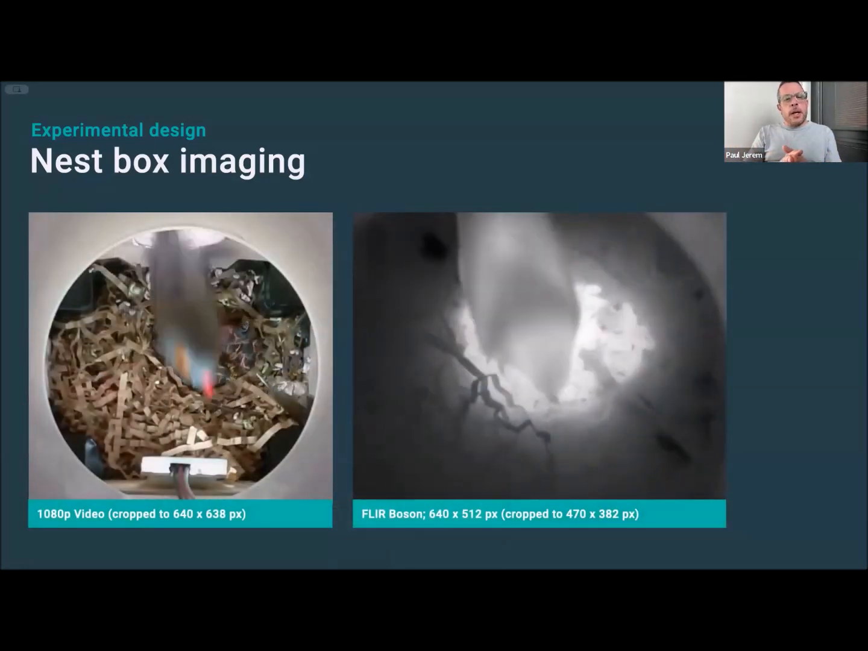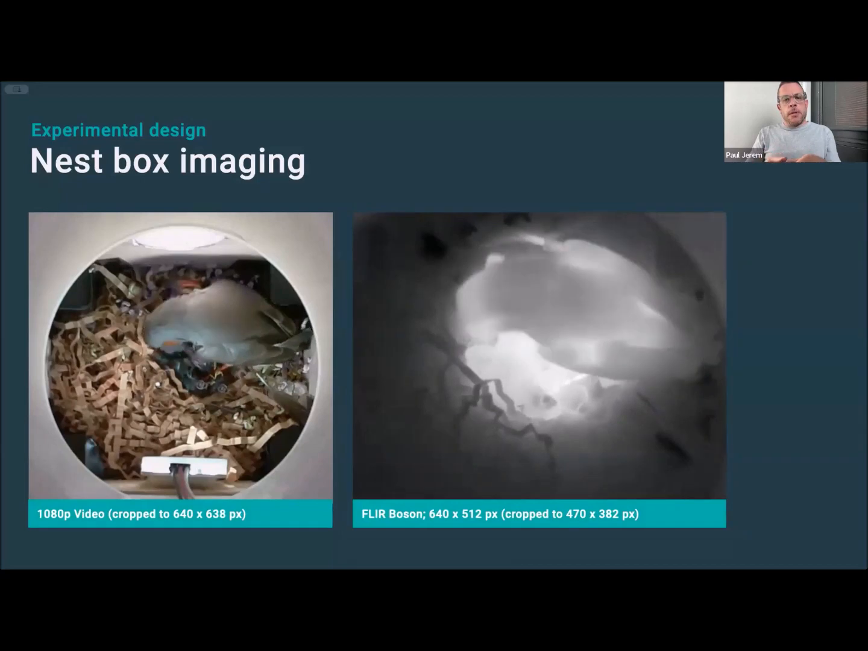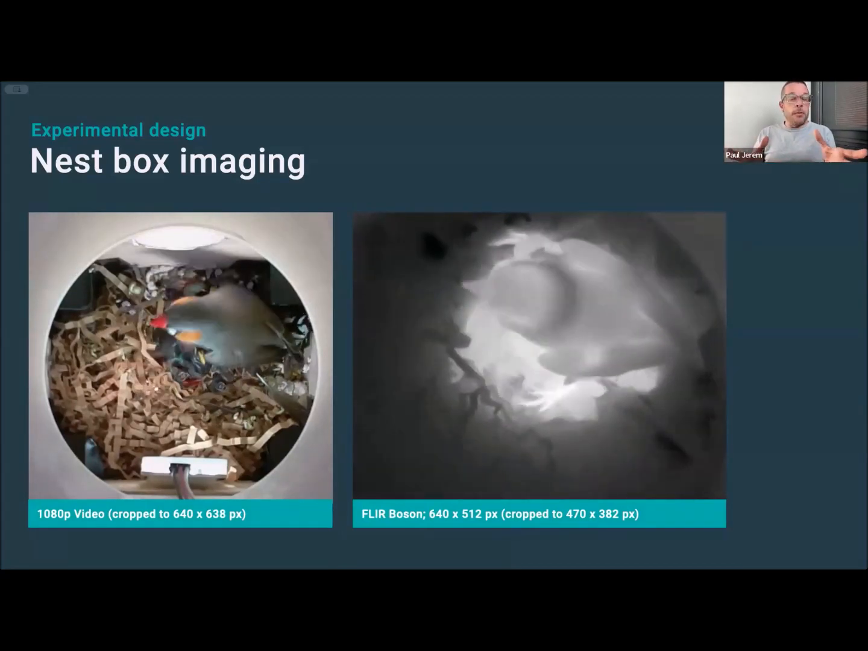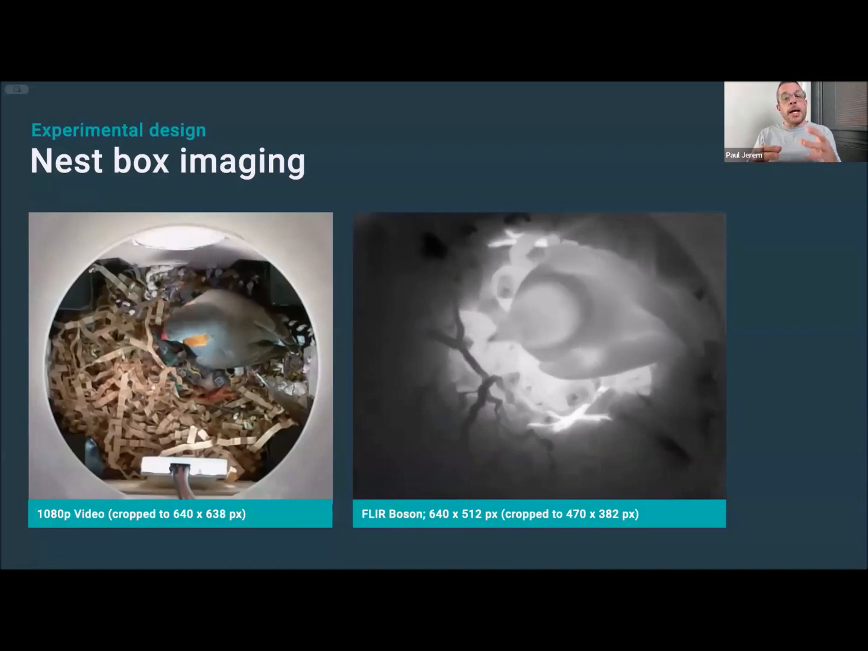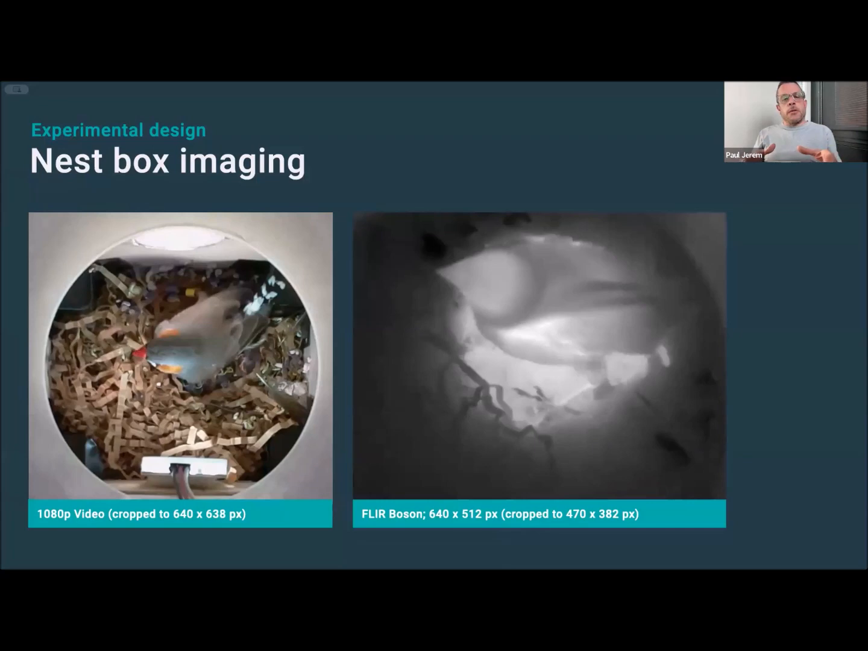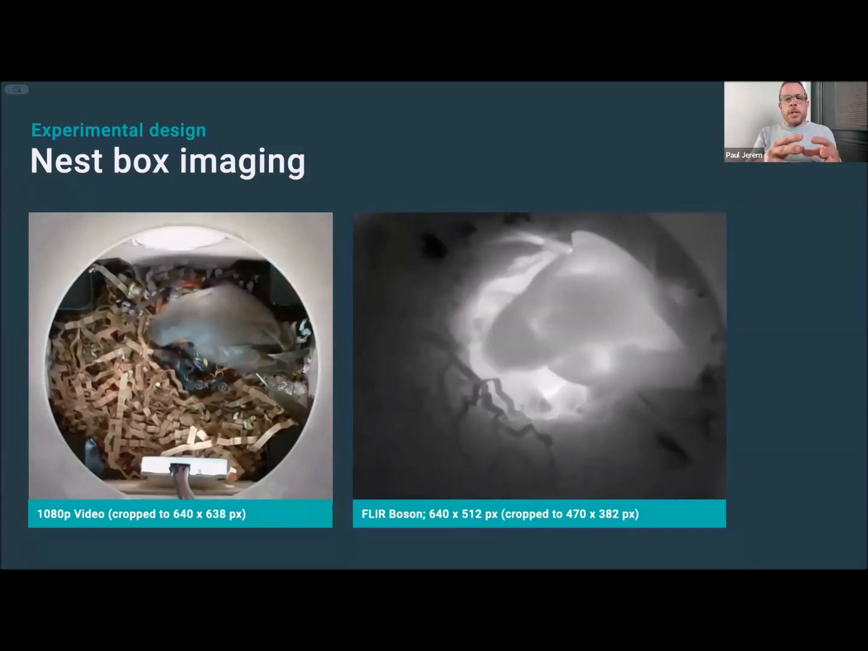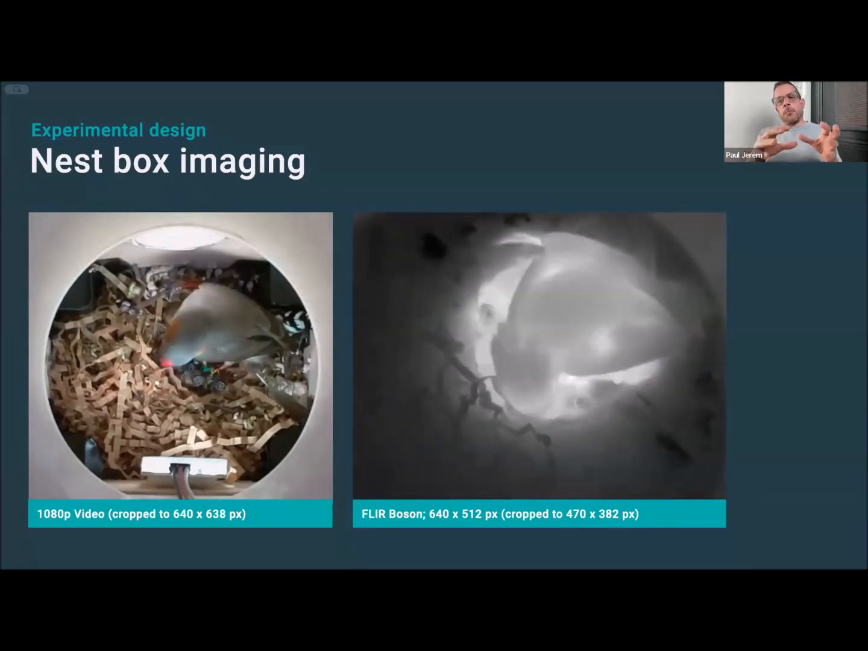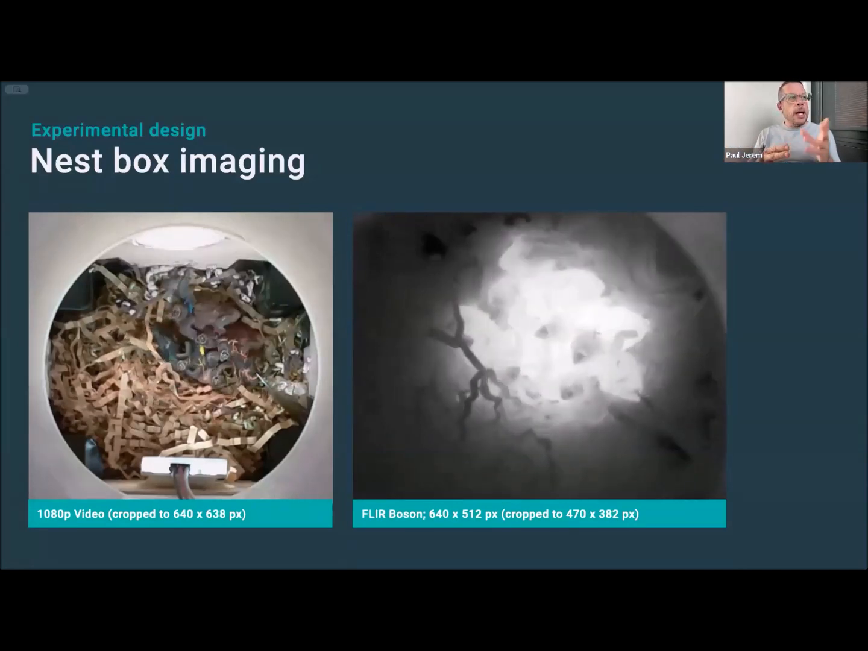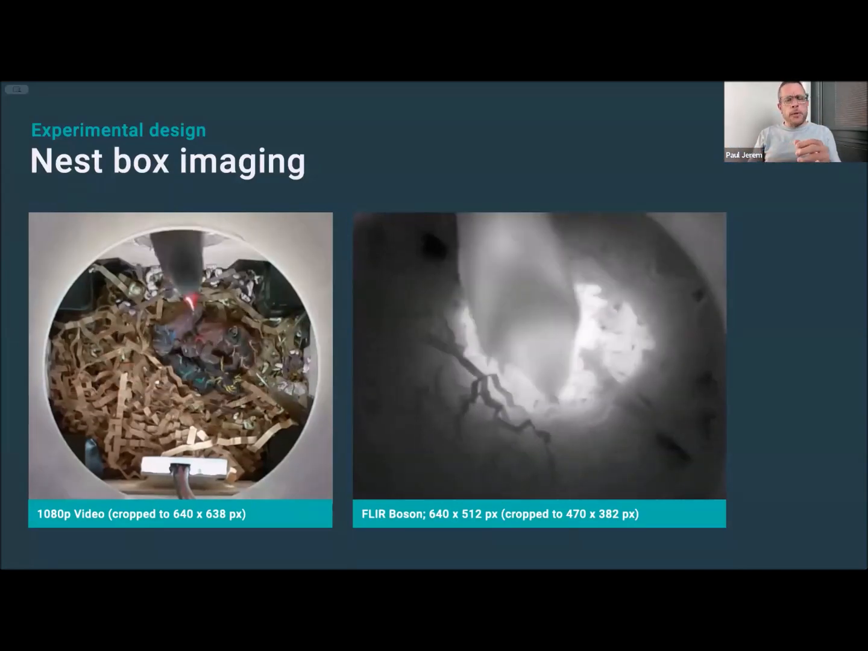And we also added a visible light video camera to be able to identify individual chicks from color marks, because these wouldn't be visible on thermal video, and an LED light for the video camera. And the whole thing was run from a single Raspberry Pi per nest box using bespoke Python code, and it was all managed over Wi-Fi, so it was really convenient. And yeah, this is what the footage looked like.